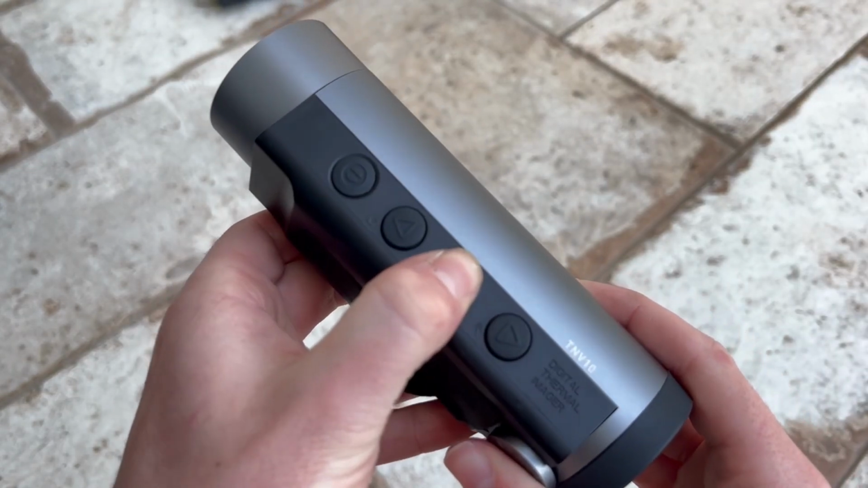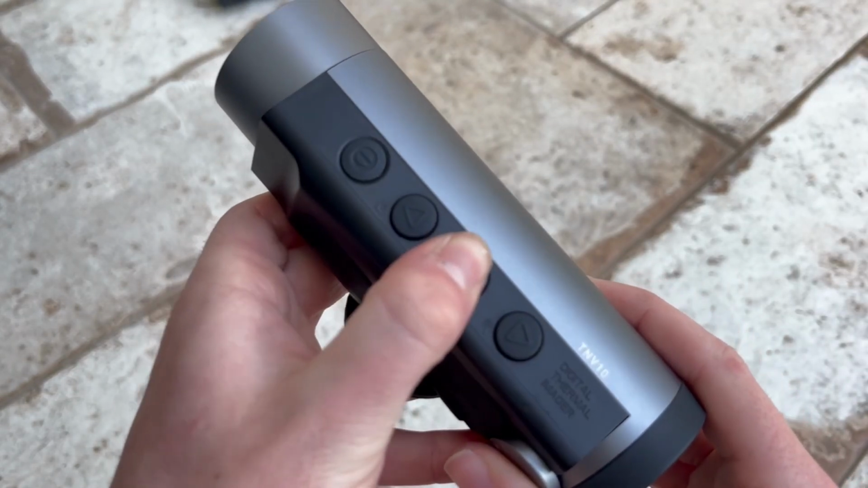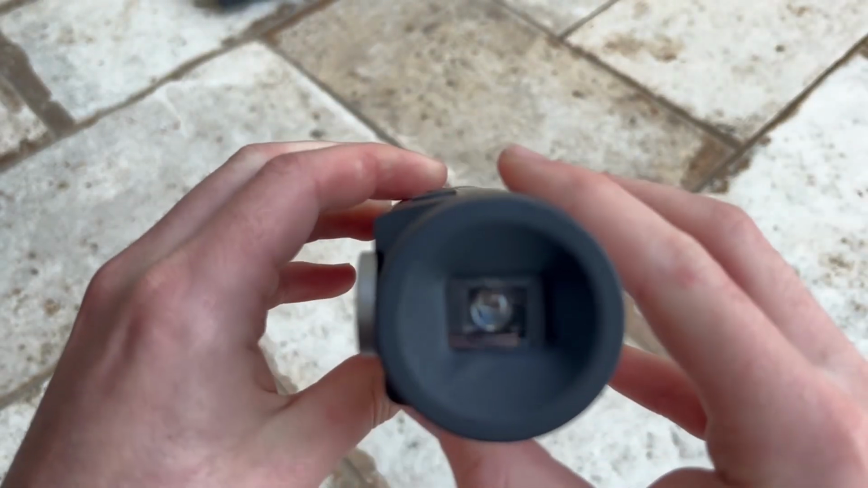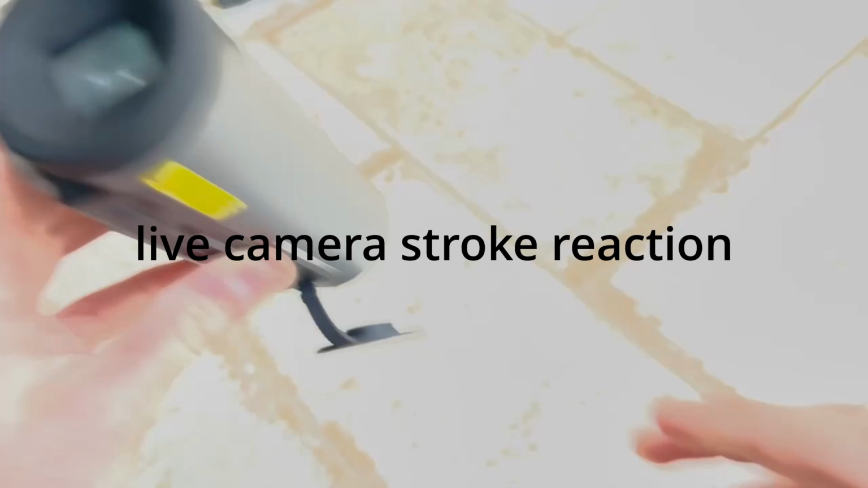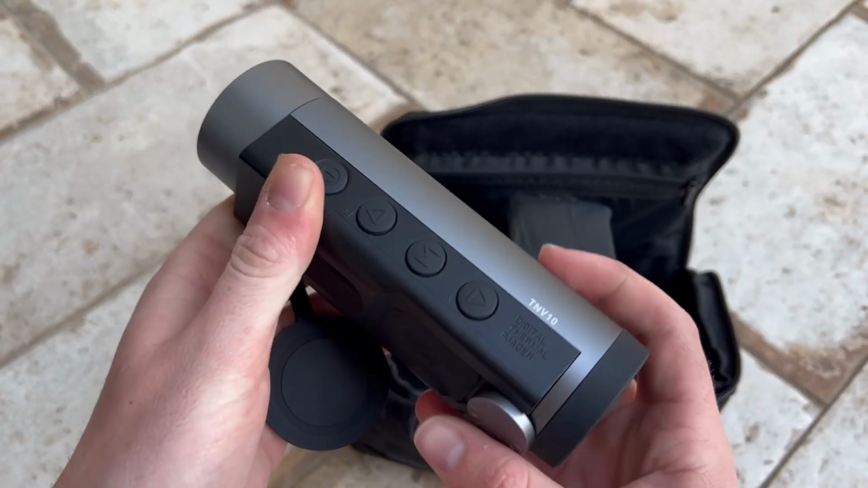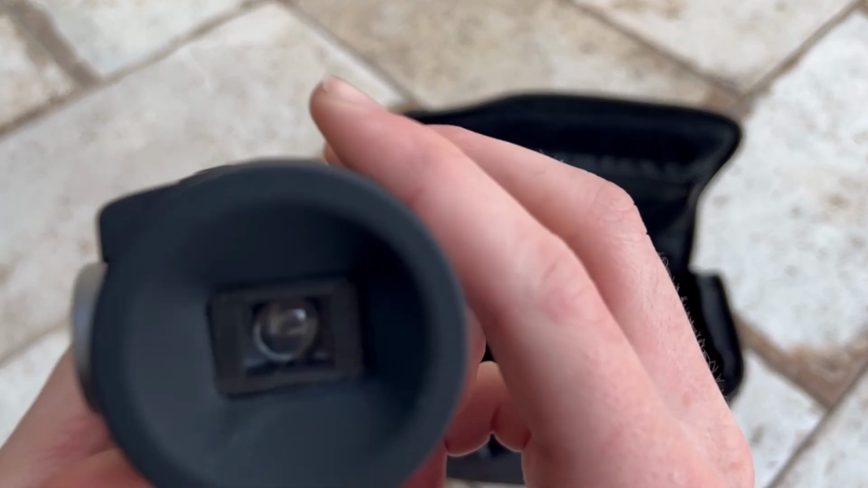The TNV10 is controlled by 4 buttons on the top of the device. The button closest to the lens is the power button. Next, the picture capture button. Next, the mode or color change button. And last, the zoom button. These all press nicely, and the power button is a bit harder to press than the rest. I personally really like this because it prevents accidental power on and offs.